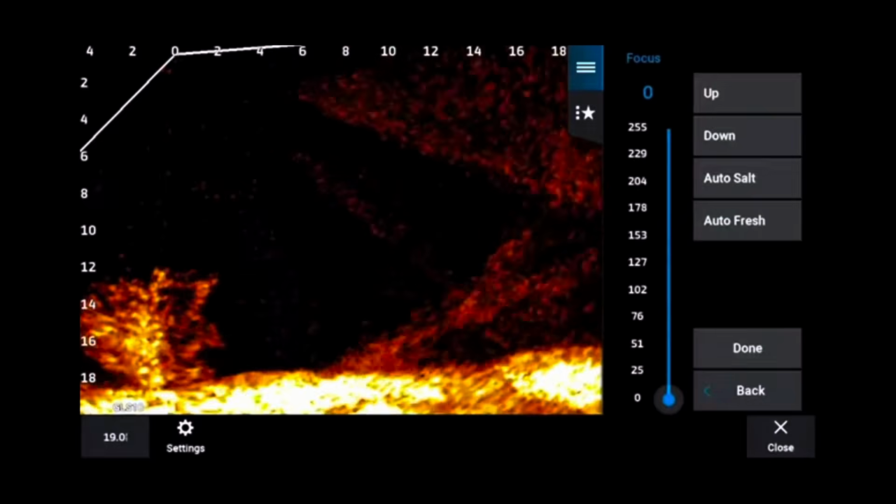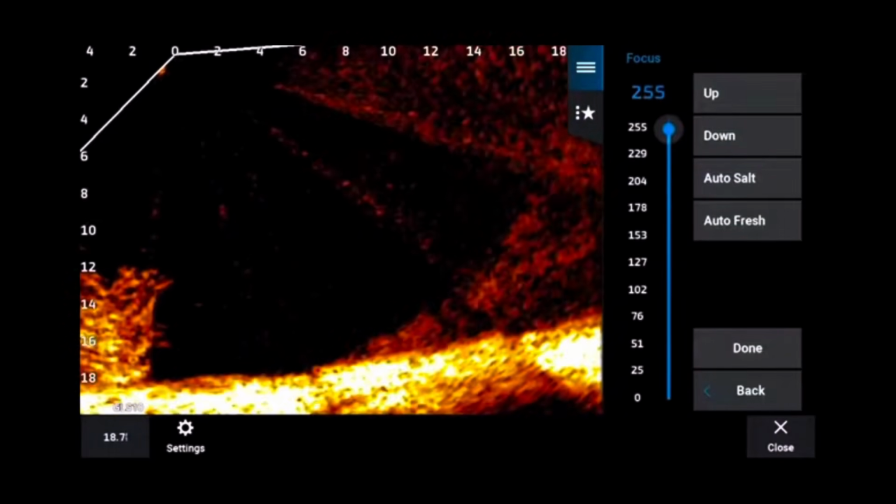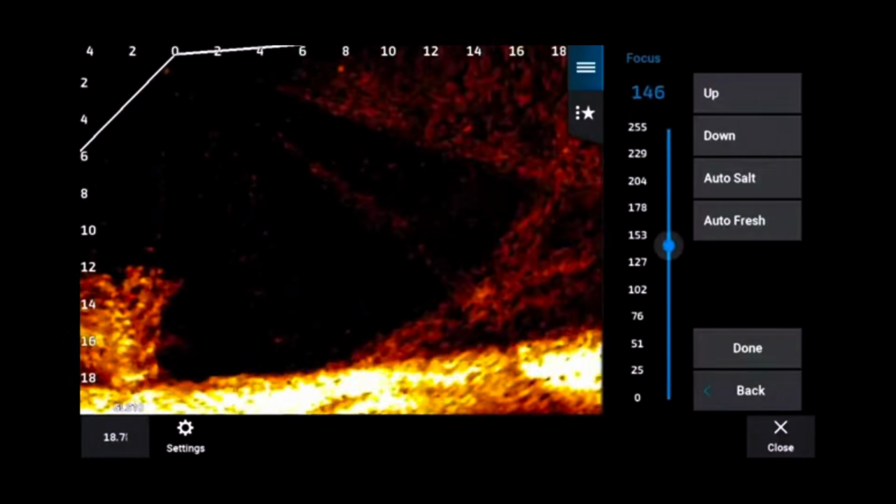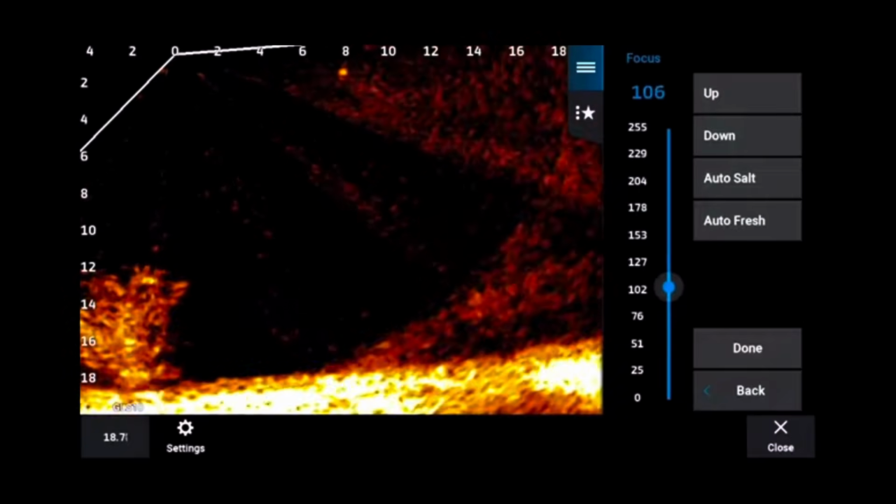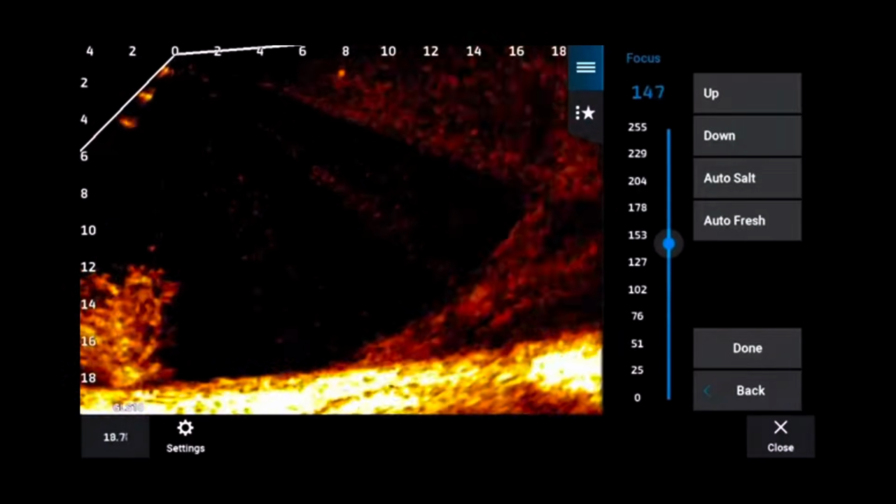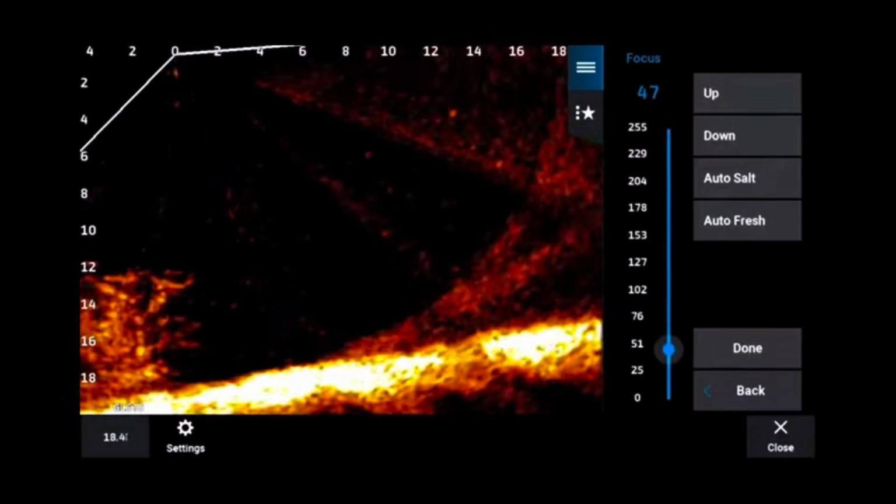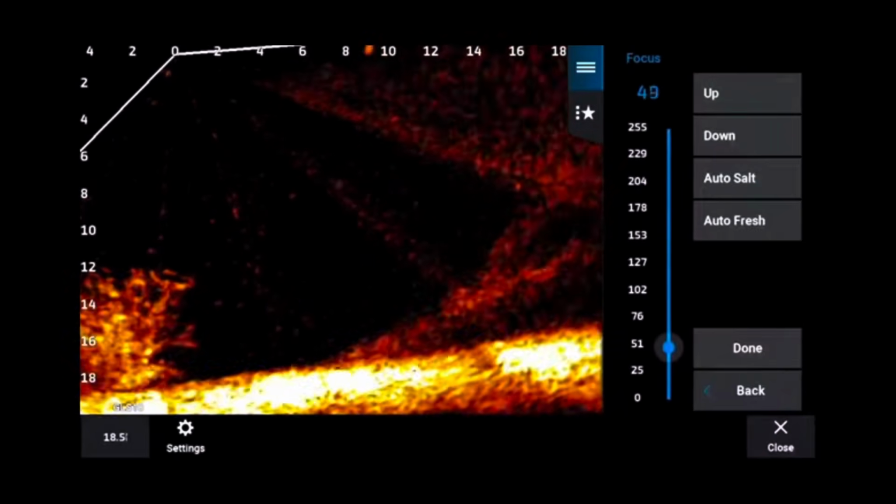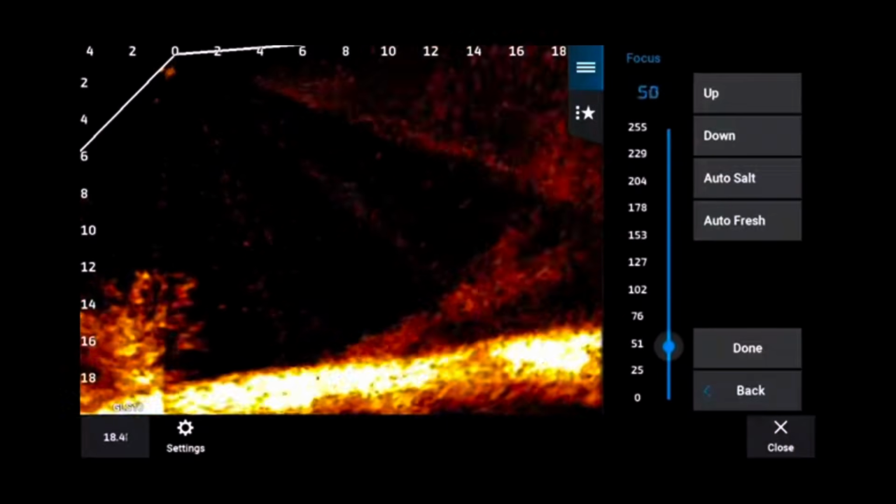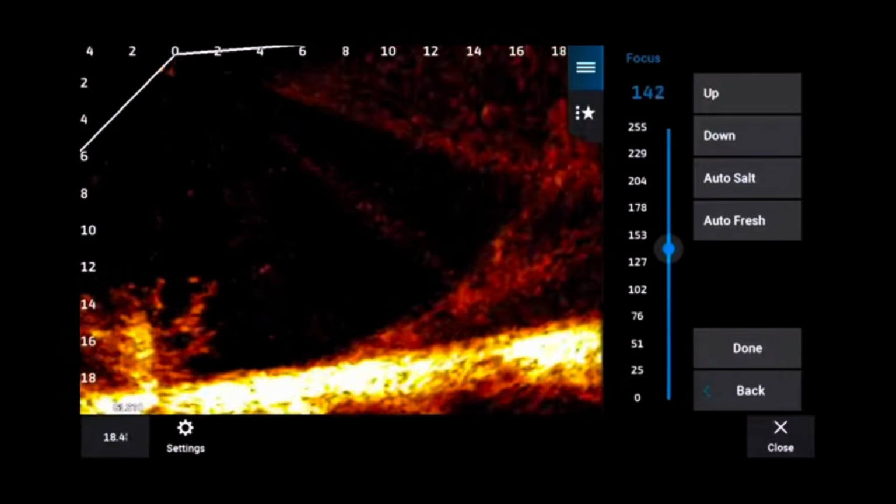Now notice as I dropped it to 0, we're going to go from one extreme to the other, and then we're going to go to 255. Notice how those beam stitched areas are not even. They're not perfect. And so what I suggest you do is get out in deep water, where the wind's not blowing and you've got a very good lock on the bottom. And then slowly adjust your focus back and forth until you get a perfectly clean and perfectly straight bottom where all the beams line up perfectly.